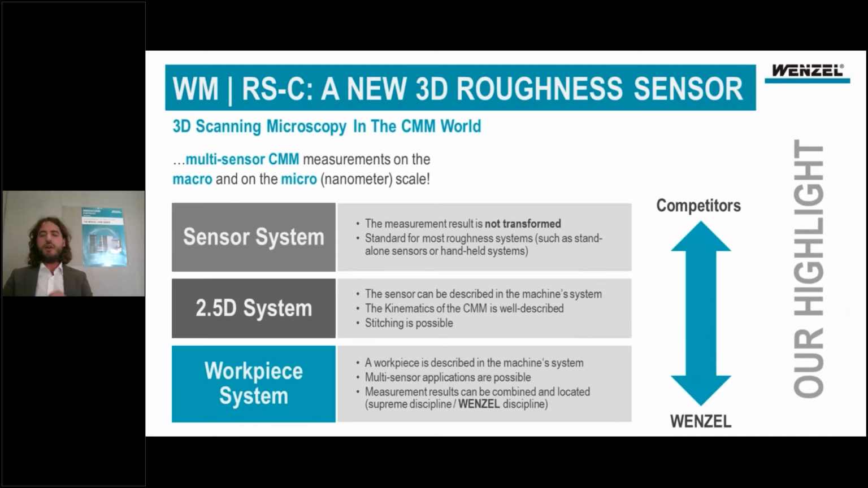Now I come finally to the highlight of our sensor, because we were considering what the difference is between Wenzel and other competitors. I considered three cases. The first case is the simplest case. You take a sensor, you put it on your table, you measure the surface directly, you get maybe some protocols or a report about the parts that you have been measuring, and you are finished.